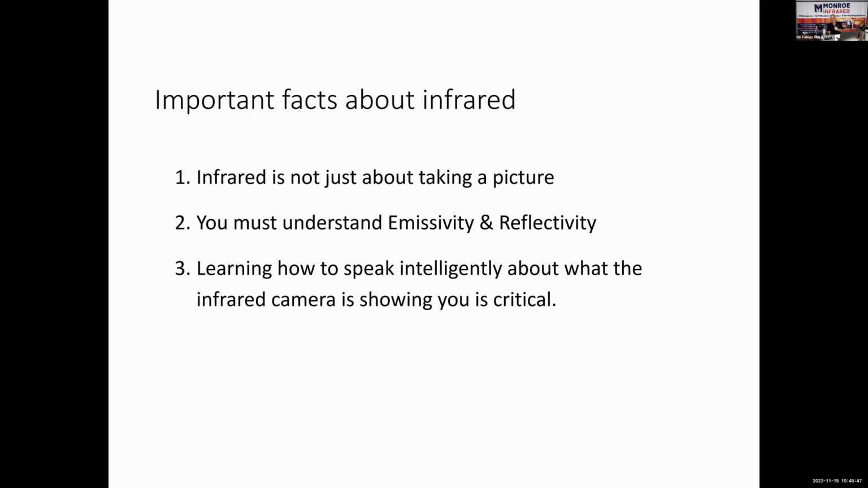Infrared is not just about taking a picture. Whether you're taking temperature readings or you're just finding the thermal anomaly, you have to understand emissivity and reflectivity. Emissivity is the single most important and at the same time confusing concept to get your head wrapped around. It's the ability of a material to emit or radiate heat energy. Shiny metals have extremely low emissivity.